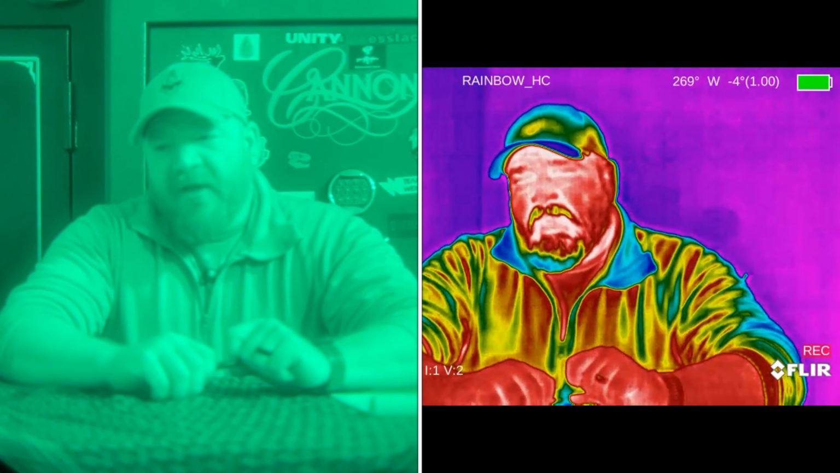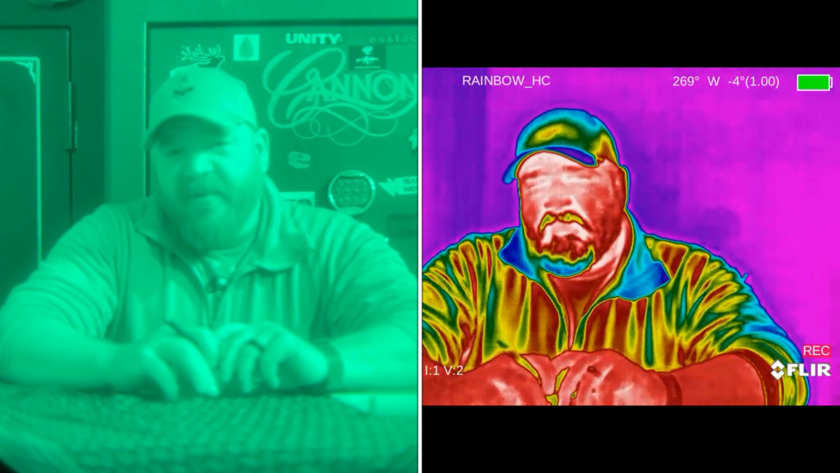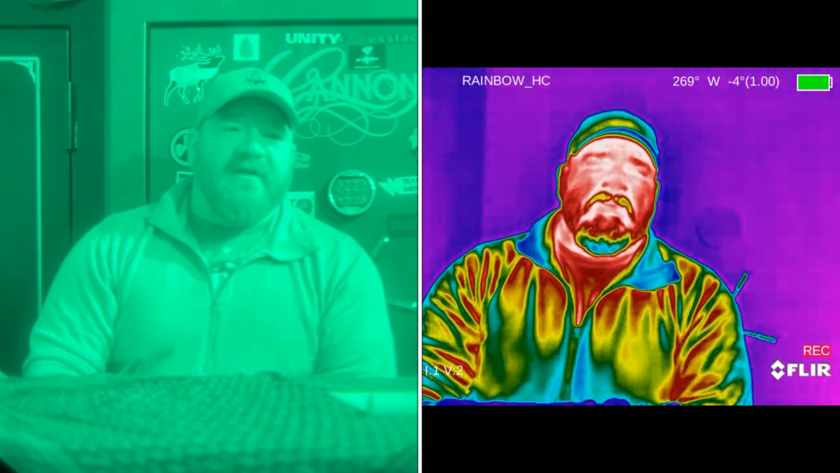So now we are in the rainbow palette. Rainbow palette, I think the only real beneficial aspect to it is going to be indoors looking at plumbing, hot water piping, anything like that. I did not see any real use to it outside. It didn't seem to help me catch things that were hot any more than any of the other palettes. I think if anything, it is a little bit easier on the eyes than, let's say, white hot.